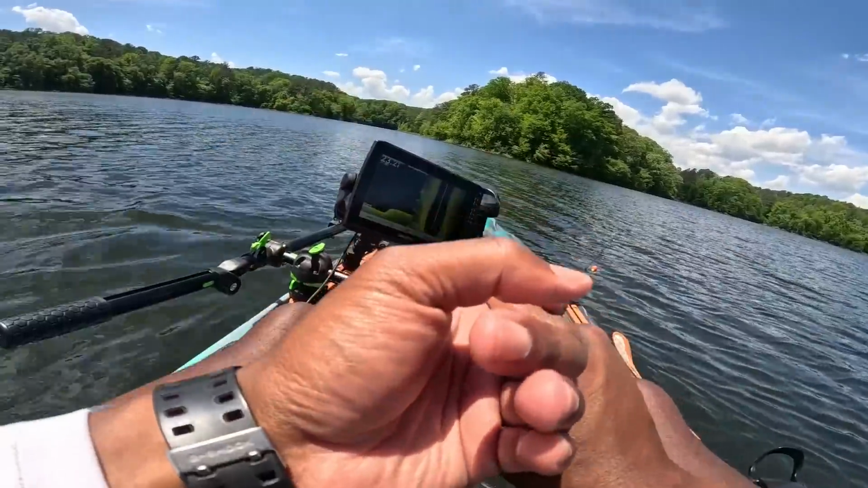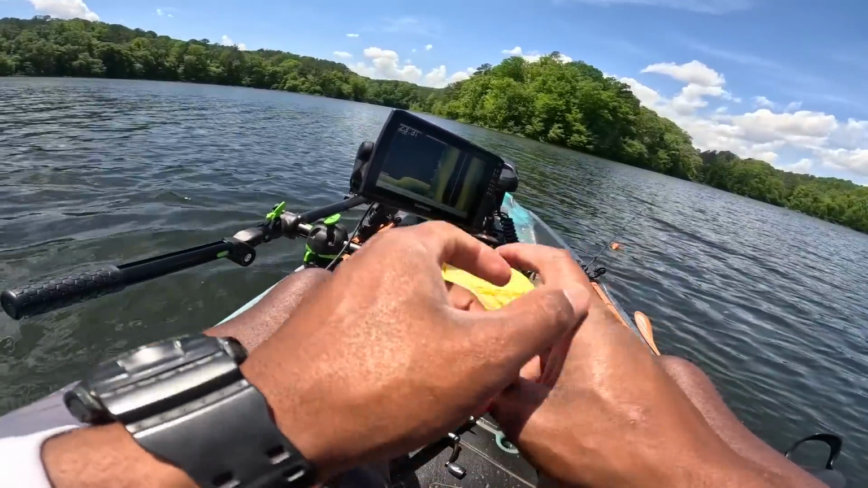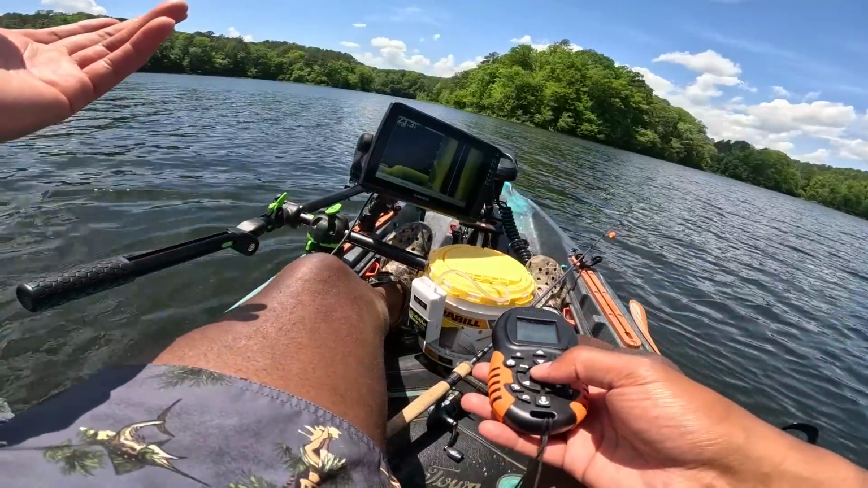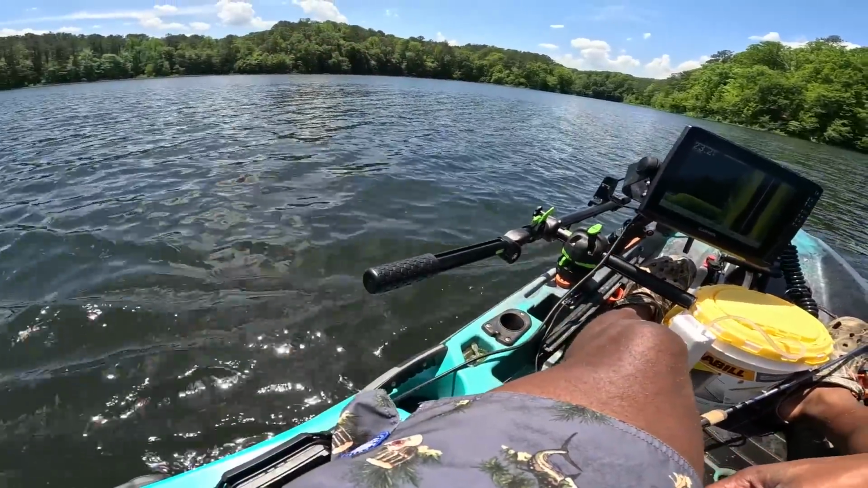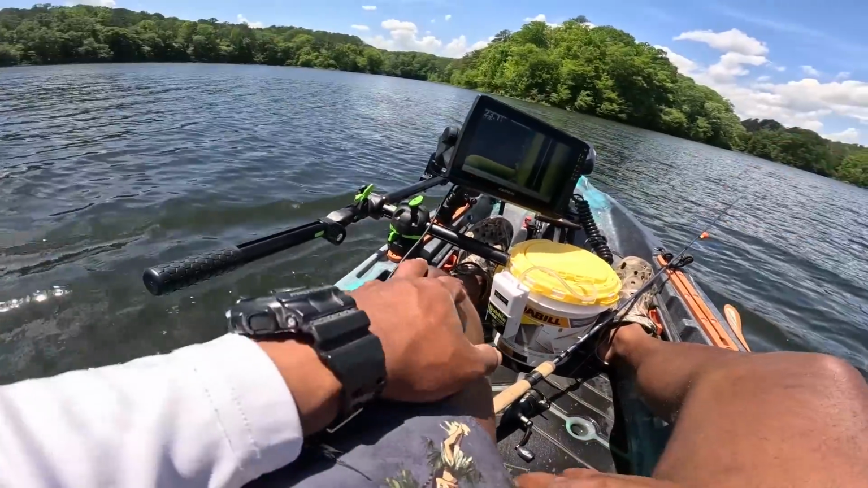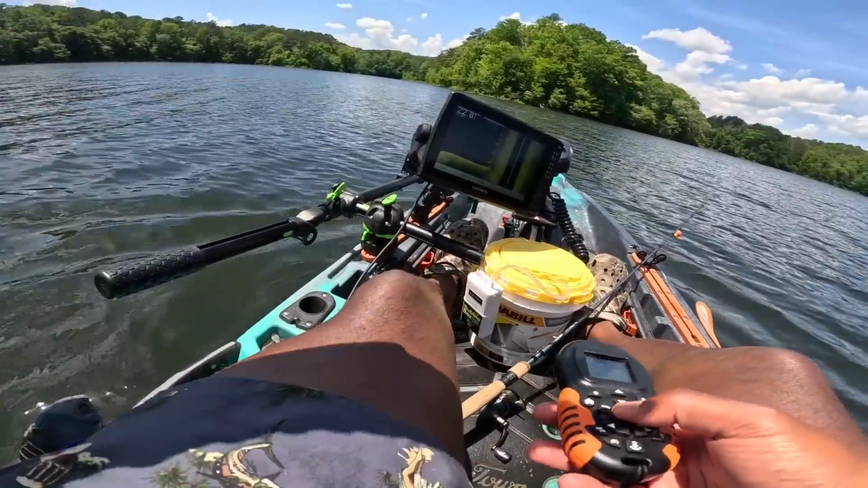I'm fishing a Thursday night tournament this evening. There's a cool local group close to me that does a during-the-week kayak tournament, so we're gonna go enter that, and it's only like 45 minutes away or so from the lake I'm fishing today. So we're gonna go do some crappie fishing here.